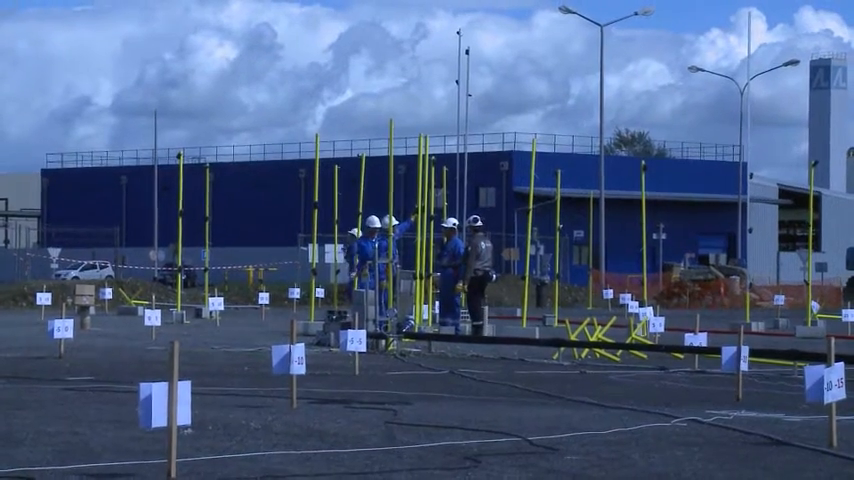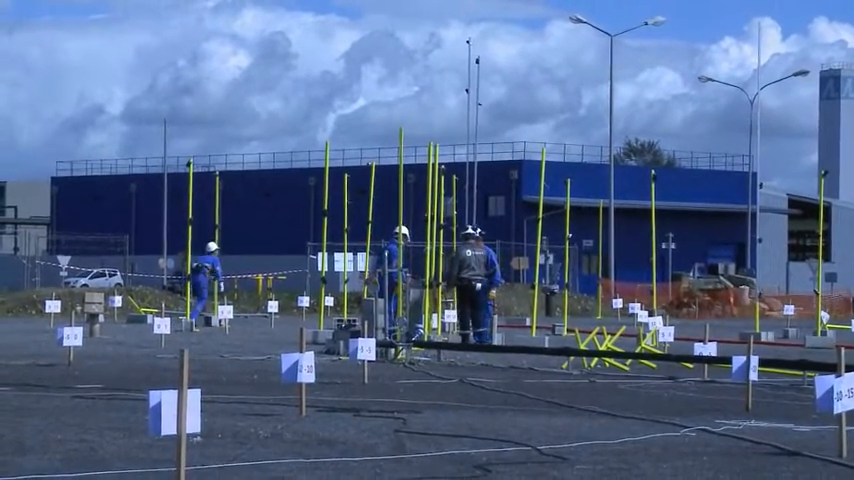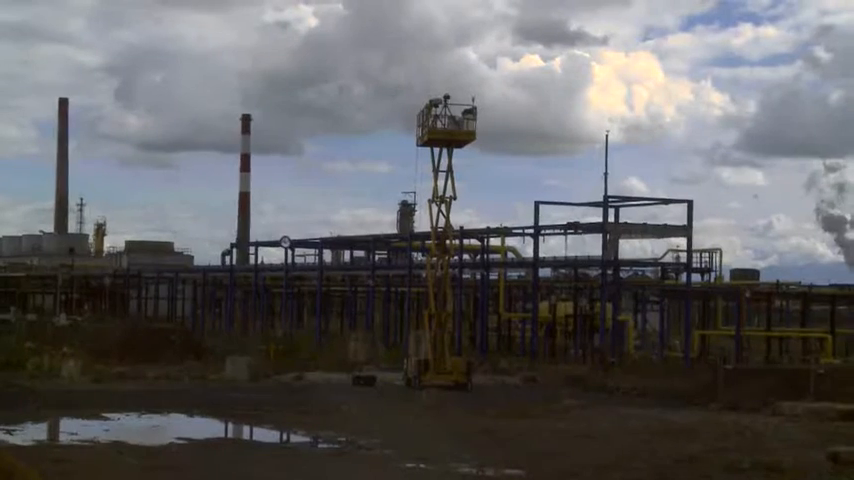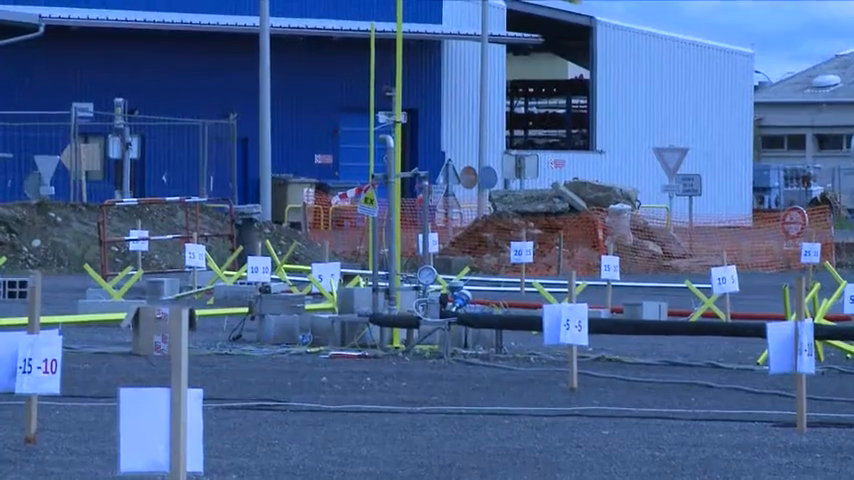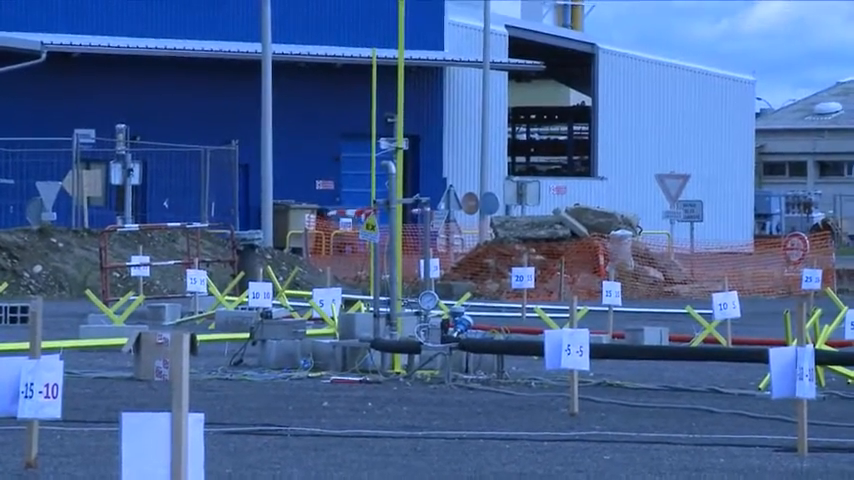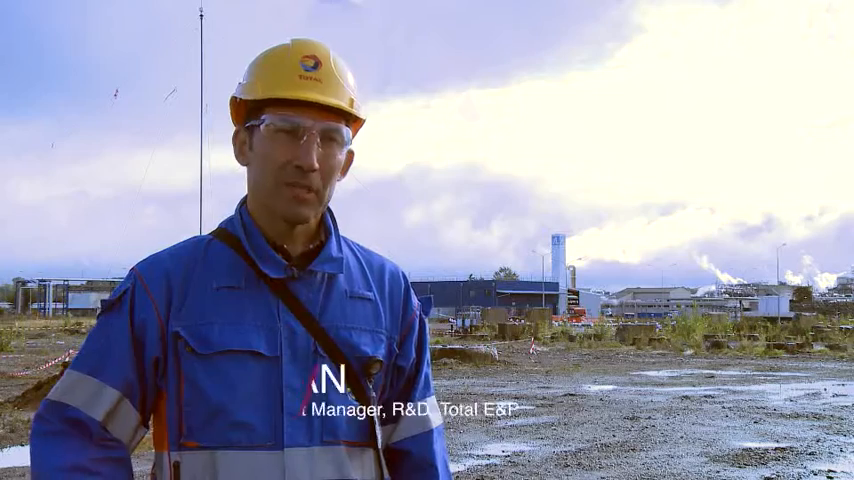The aim of the test campaign, carried out on the industrial platform for pilot units in LAC, is to determine values such as the gas leakage rate, the concentration inside the cloud, in particular at the limit of the explosive zone, and an estimate of the explosive mass. This campaign was the first to be performed on this industrial platform dedicated to R&D pilots.